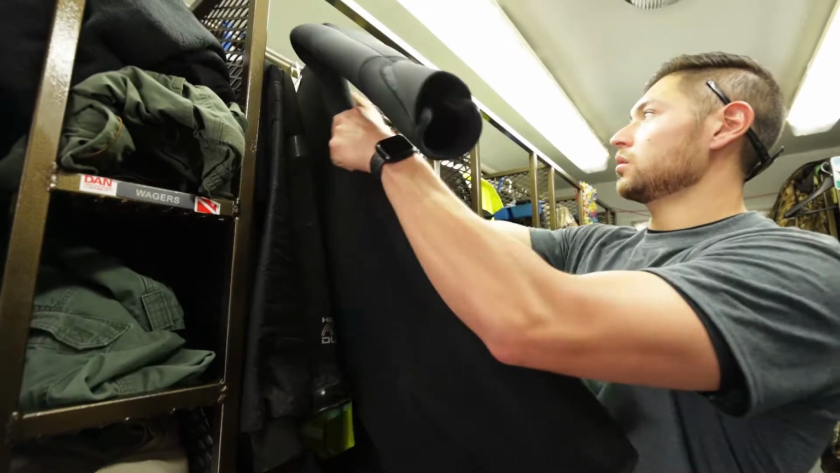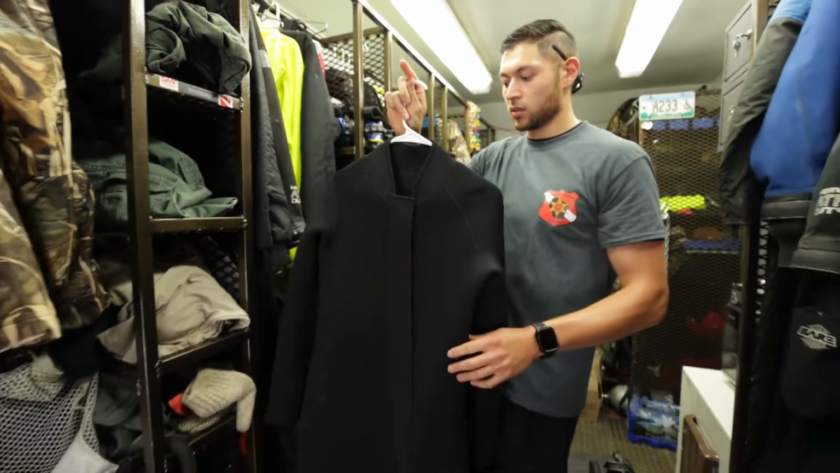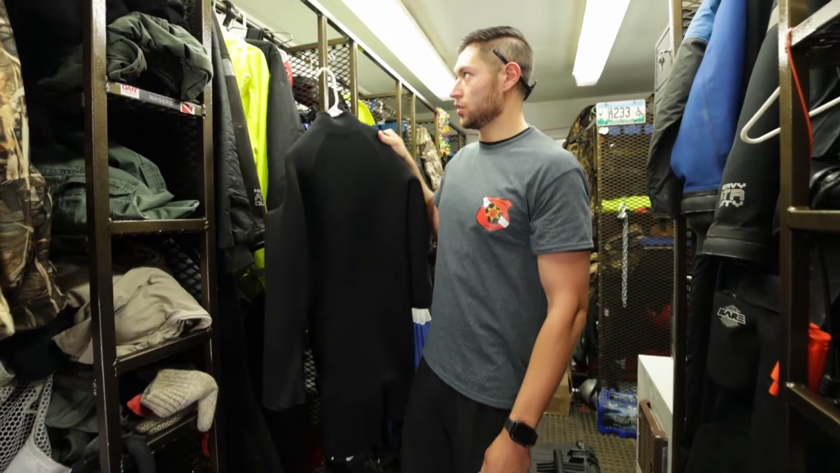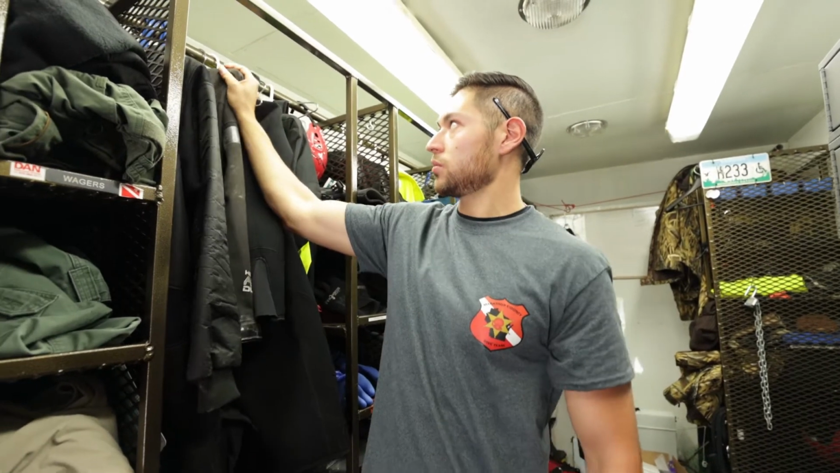Yeah, so these are our wetsuits. We generally don't use the wetsuit just because of the conditions we're in. We don't know what kind of hazardous material or other things we'll encounter. So we rarely use those, maybe for training.